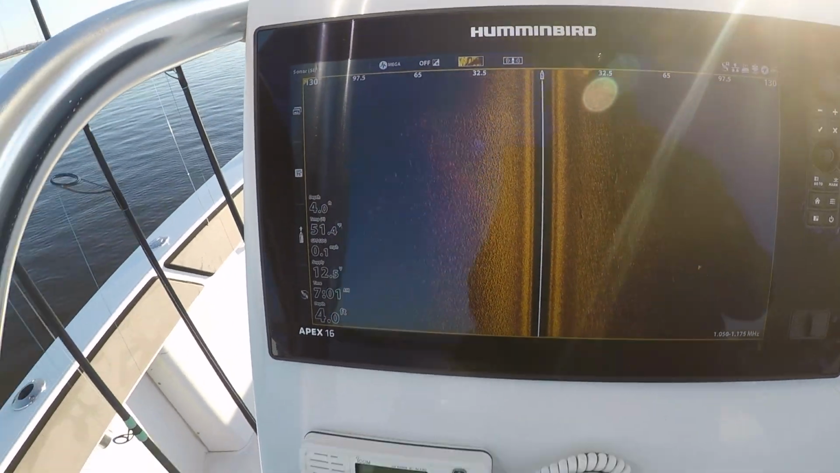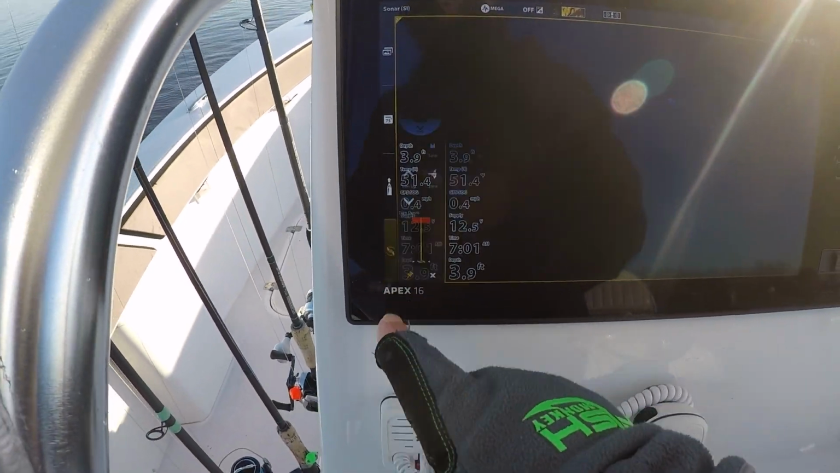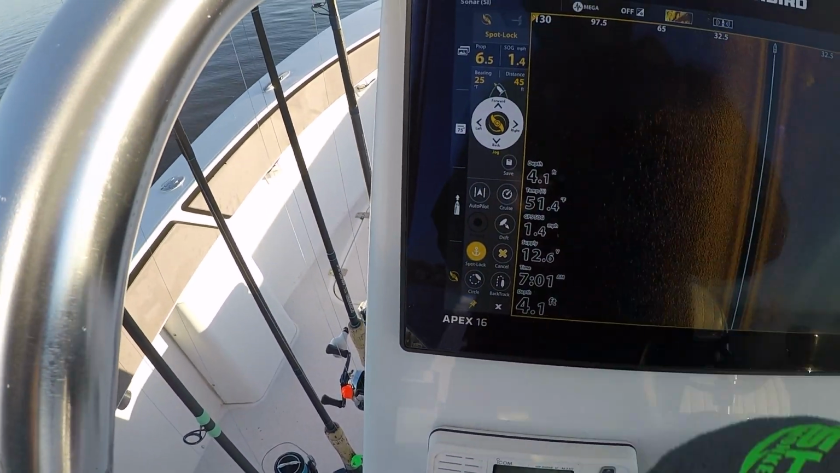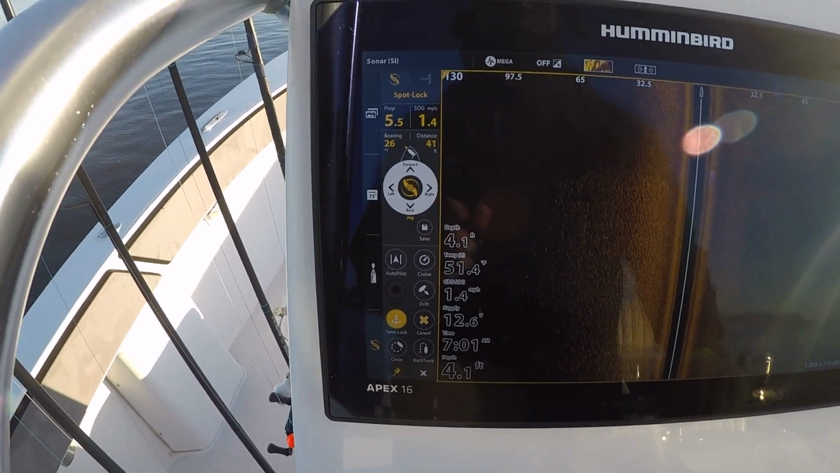And I could steer, stow, deploy, do all my commands I would normally do for my Minn Kota remote. I could do all that from the Apex.